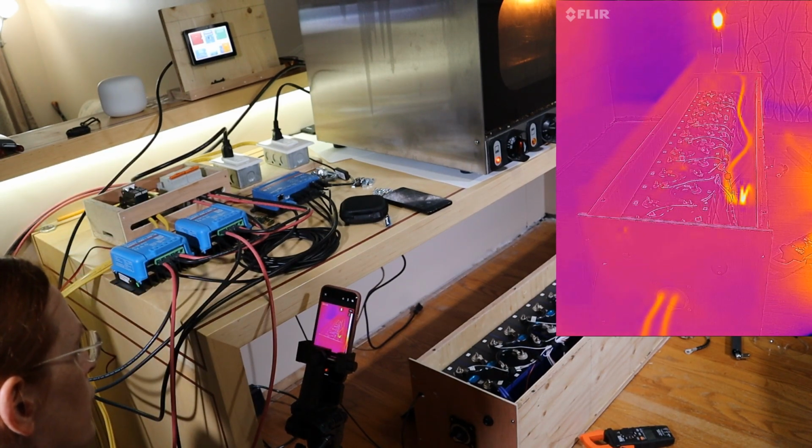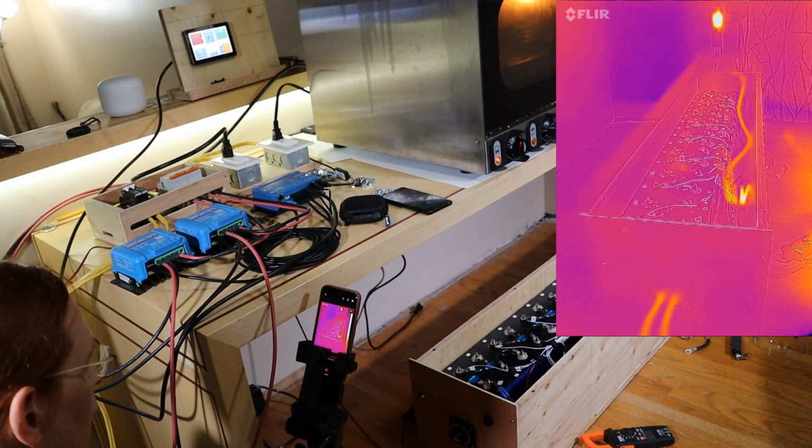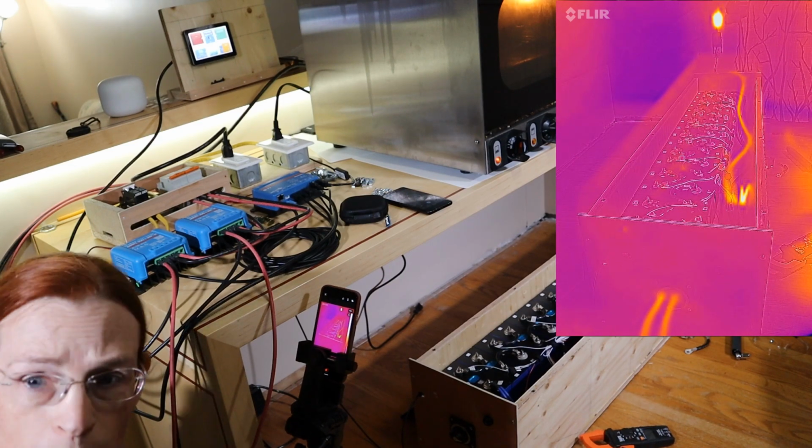I was going to be happy if the flexible bus bars were about as good as the solid bus bars. I'm starting to think they might actually be better.